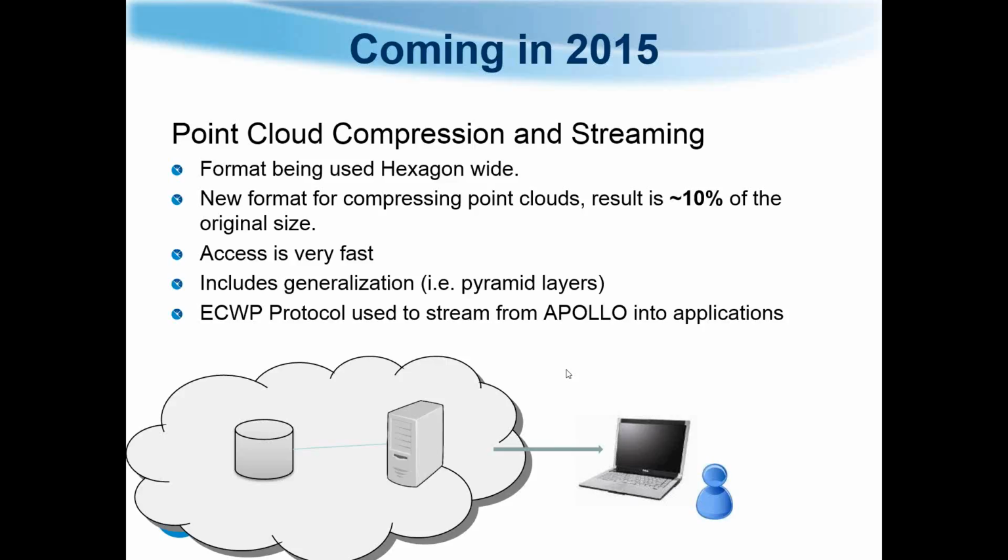go on to Apollo, we have coming in 2015, which is just about to hit the road. I think it's the CDs and things being burned as we speak. There's going to be point cloud compression and streaming in Imagine 2015. This format will be used Hexagon-wide, so it'll also be used by those Leica laser scanners. It's a new format for compressing point clouds, and its result is 10% of the original size, access will be very fast, and it'll also include generalization, so you can do pyramid layers again to decrease the size, and we'll have the ECWP protocol to stream from Apollo into applications.